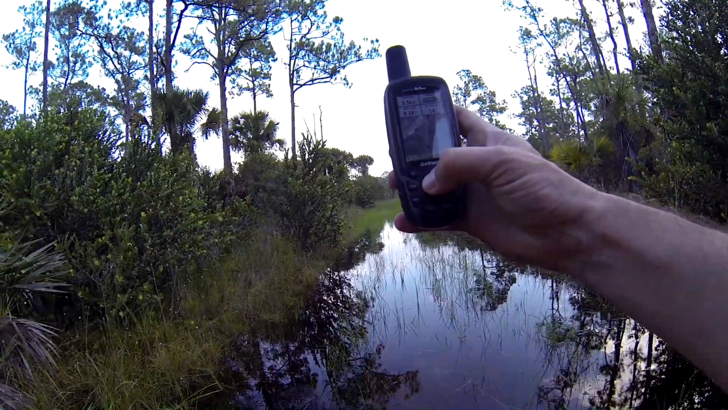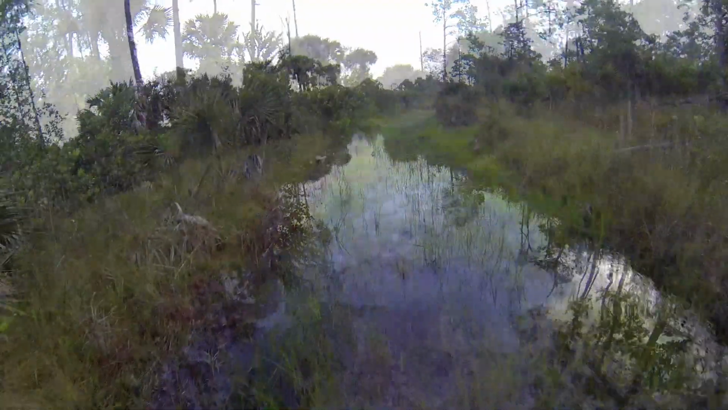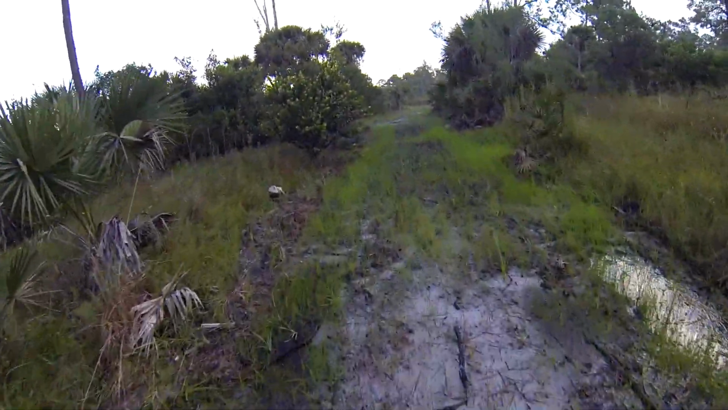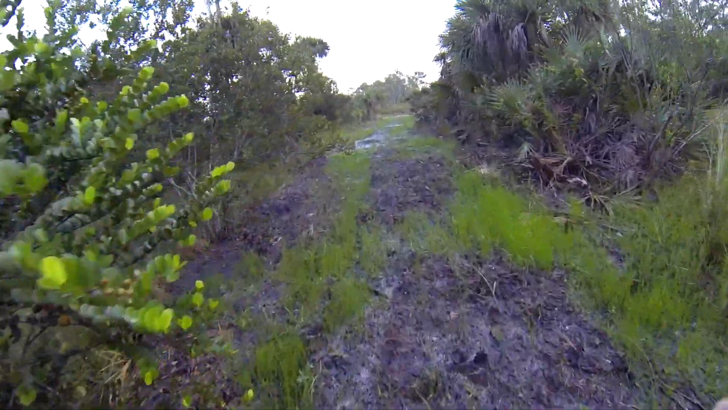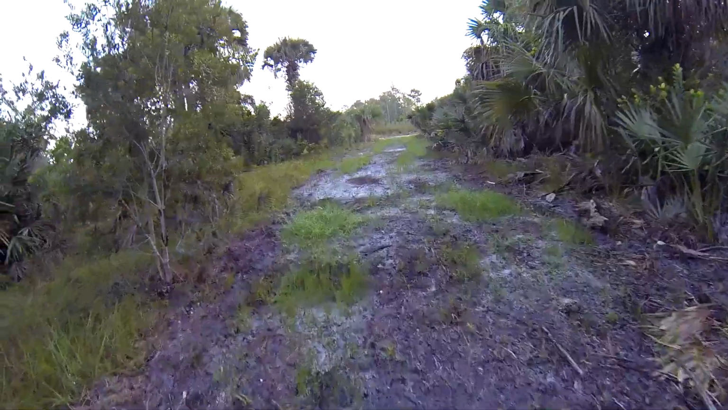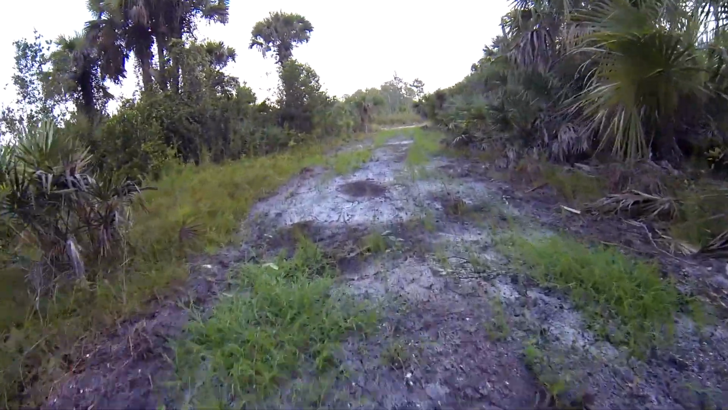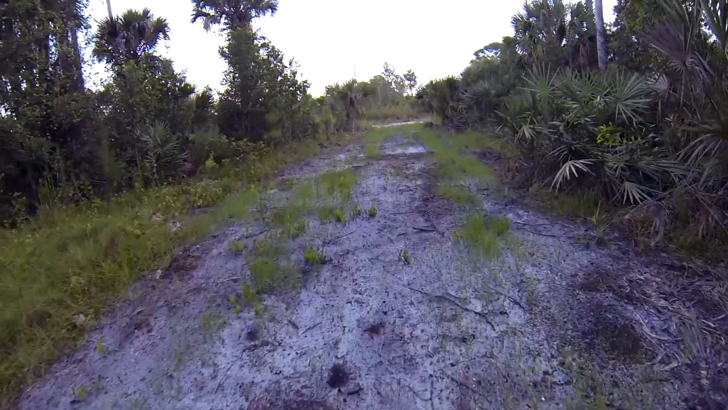All right, 0.38 miles. When I came out here 2 weeks ago to put the camera out, in these sandy spots around here, you could just see lots of deer prints. I think I saw some bobcat tracks and some other things, so should be a pretty good spot to have the camera.